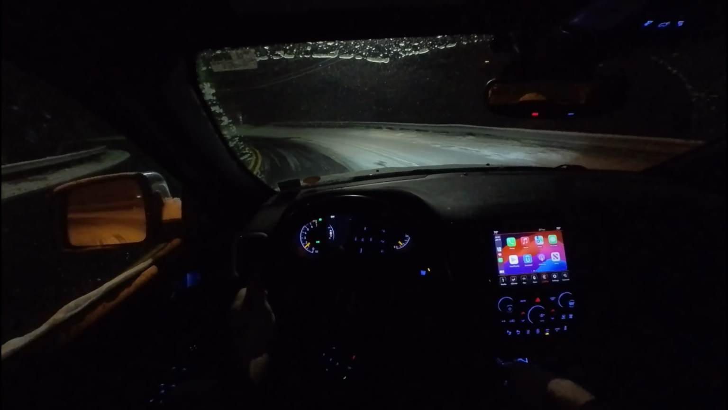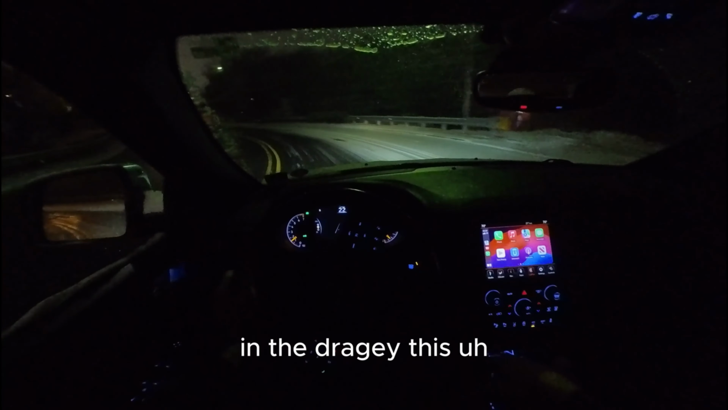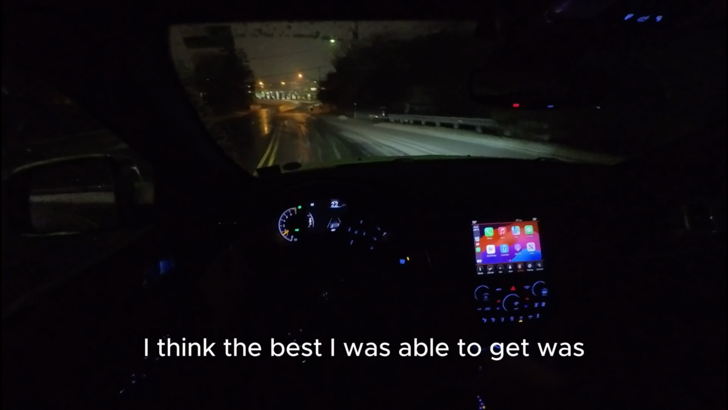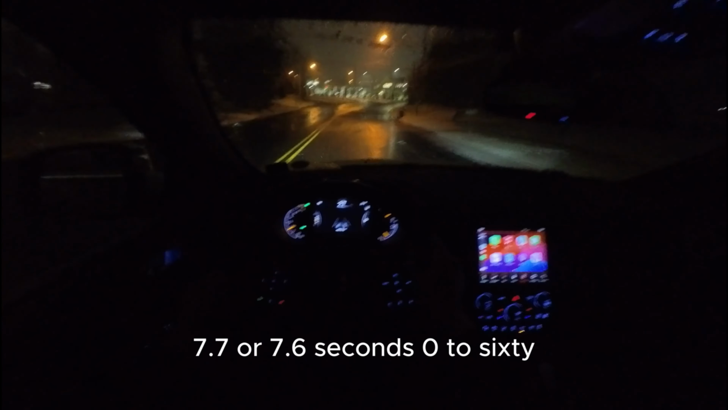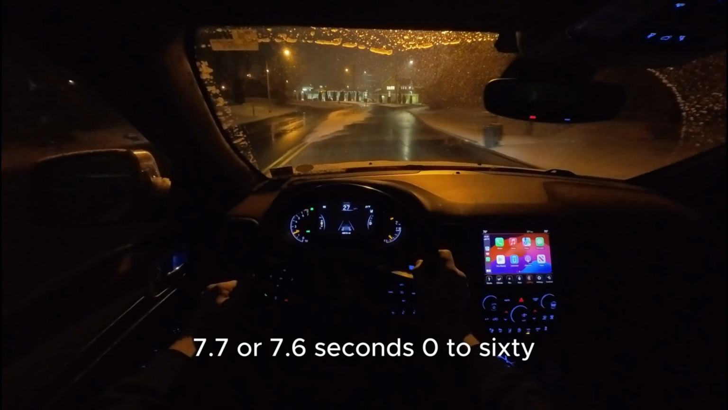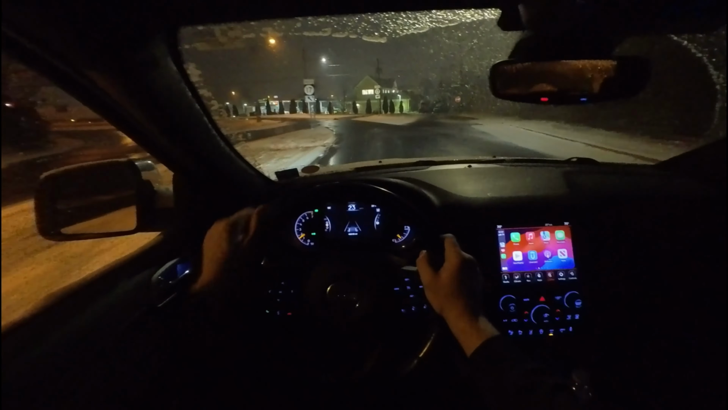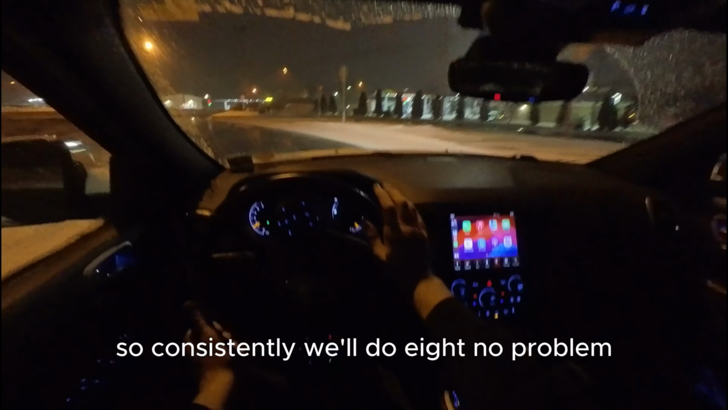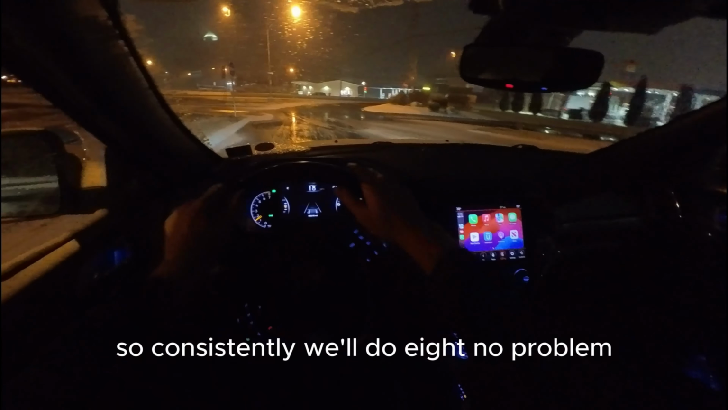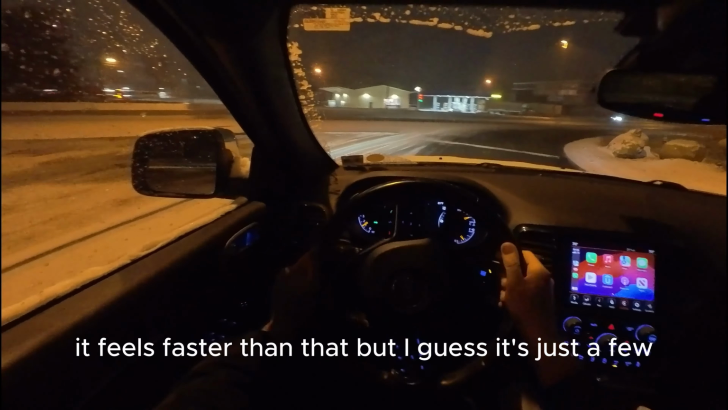So, in the Dragy, this Grand Cherokee V6, I think the best I was able to get was 7.7 or 7.6 seconds, 0 to 60. Consistently does 8. Alright, so consistently we'll do 8, no problem. It feels faster than that, but I guess it's just a feel. I don't know.